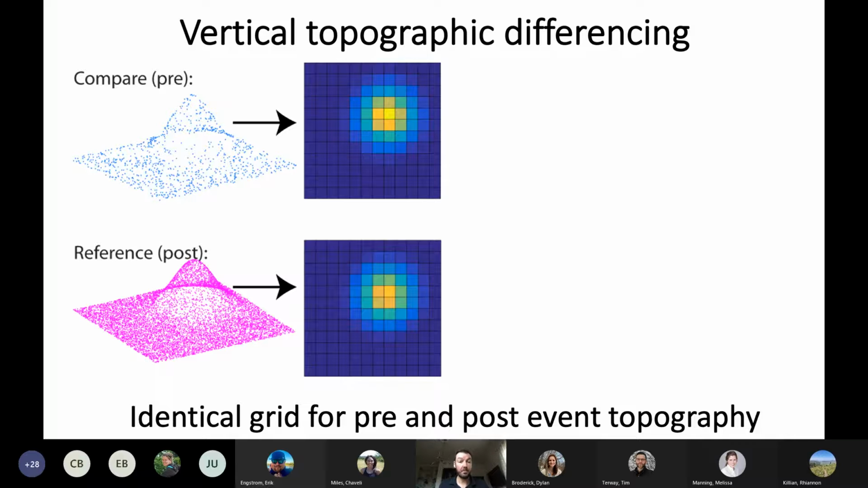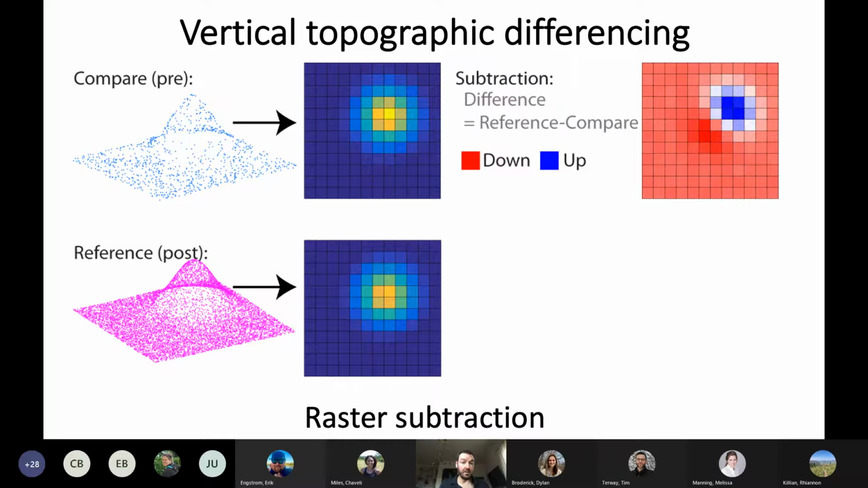And typically they're different point densities because LiDAR data sets tend to be increasing in point density just as a function of laser scanner technology. And then we grid them to the exact same grid, so there's no half pixel offsets or anything. We also in this process address coordinate systems, so vertical datums and other coordinate systems that would lead to erroneous change. And then, quite simply, you just do some simple raster math and you subtract.